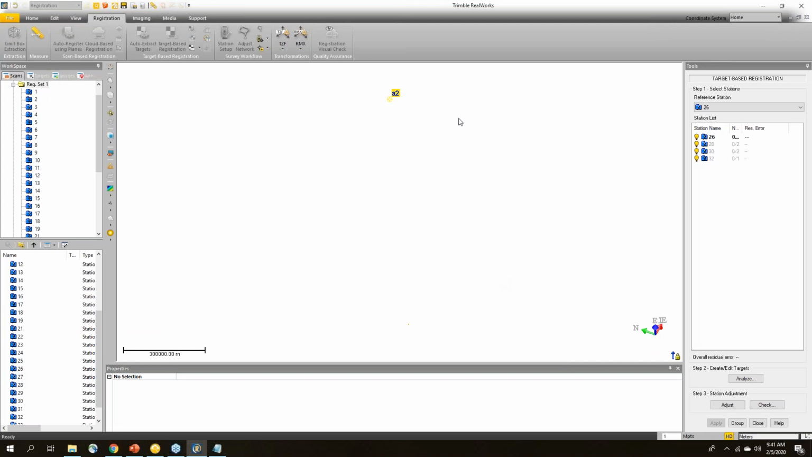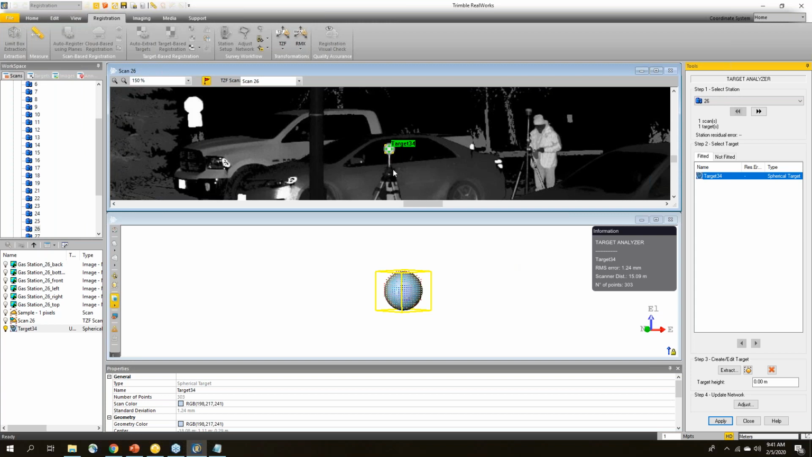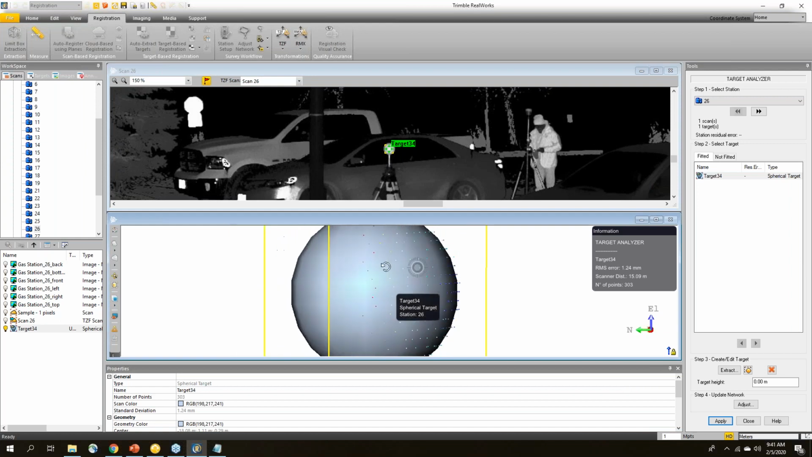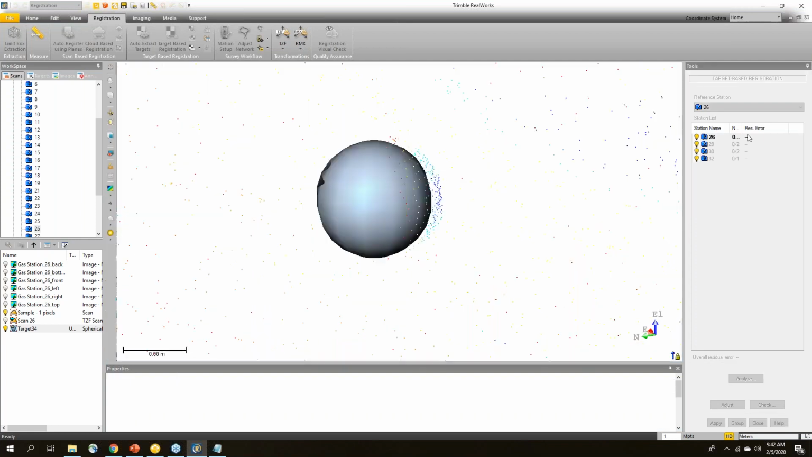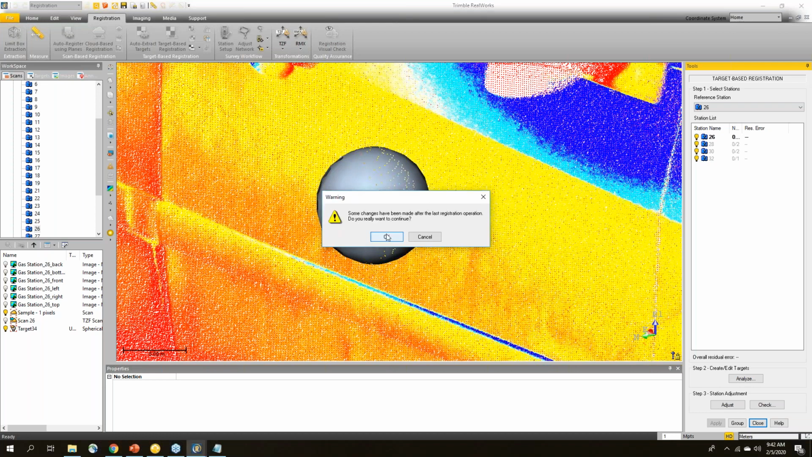Okay, let's check on this. So it's extracted targets now. Looks like it's done okay. So I can quickly just analyze to make sure that these are okay. So station 26 found a target here, right there. That looks like the right target. That looks like a pretty good fit. Okay, so that looks good. So it looks like I probably got enough targets. I could go through and look at them all, but for the sake of time, I'll go quickly here. Click close. Yes, apply everything.